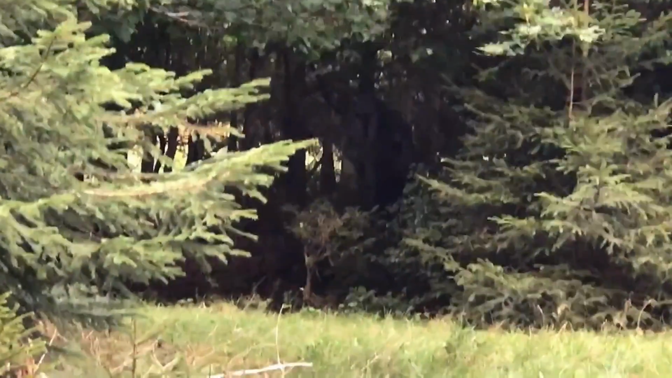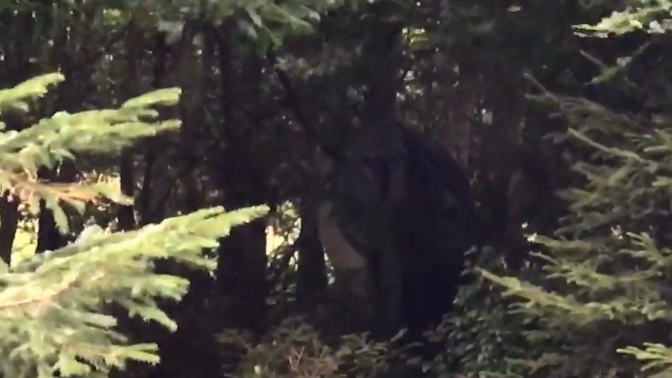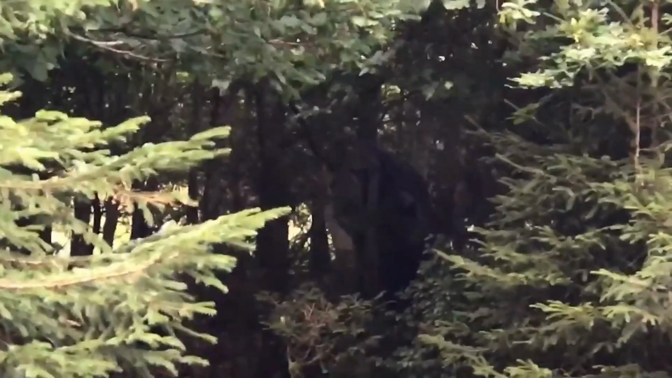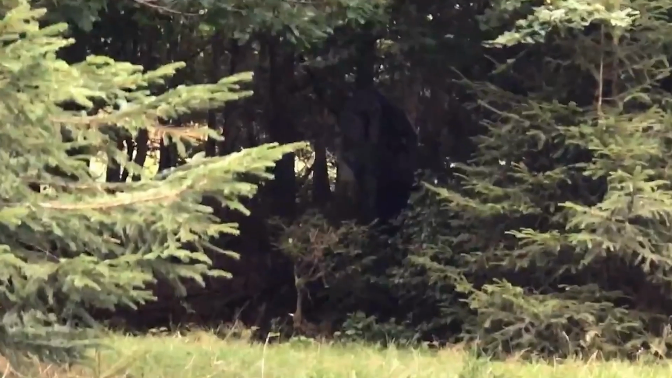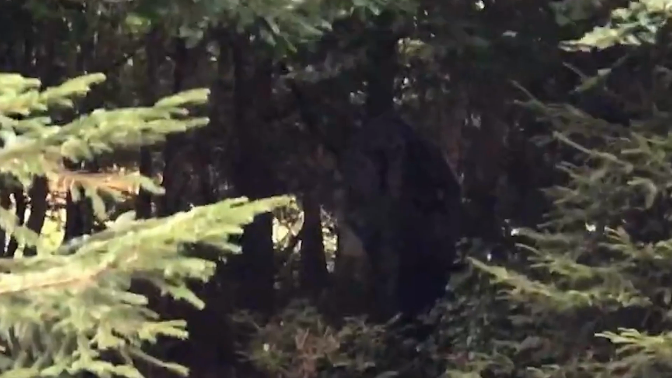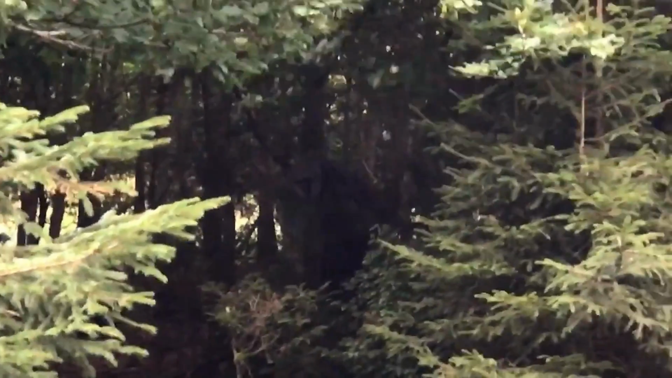The hiker directs the camera toward the source of the sound, revealing a tall figure shaking the trees intensely. The being locks eyes with the camera, emitting a terrifying noise. The immense size of the being becomes apparent when compared to the nearby trees. This encounter terrifies the hiker, prompting him to flee.